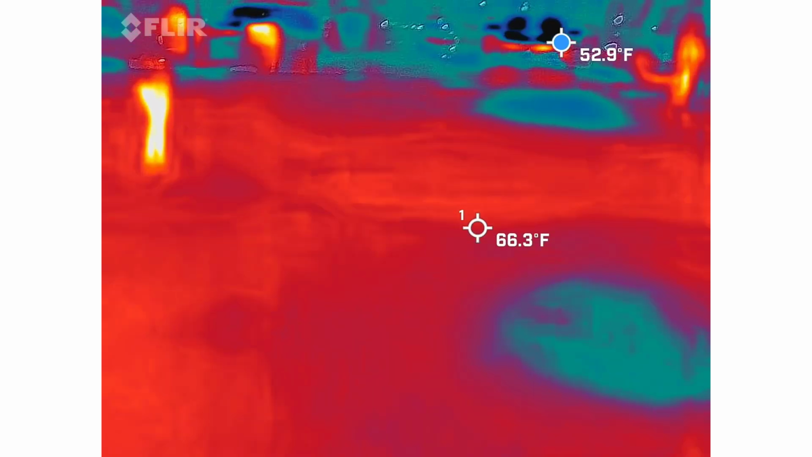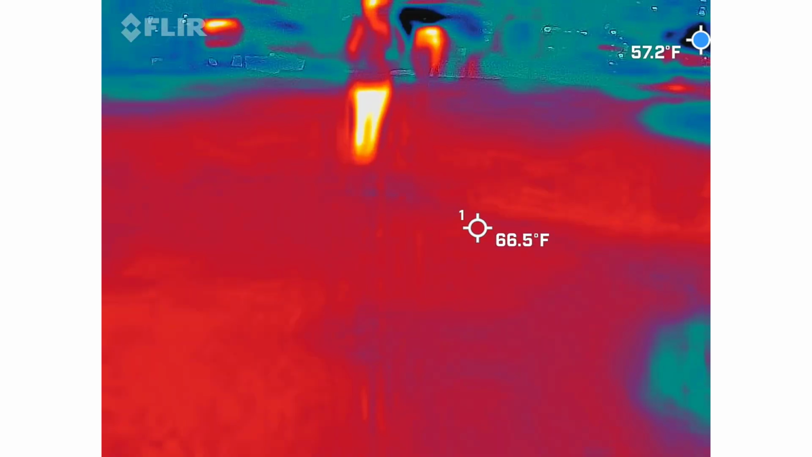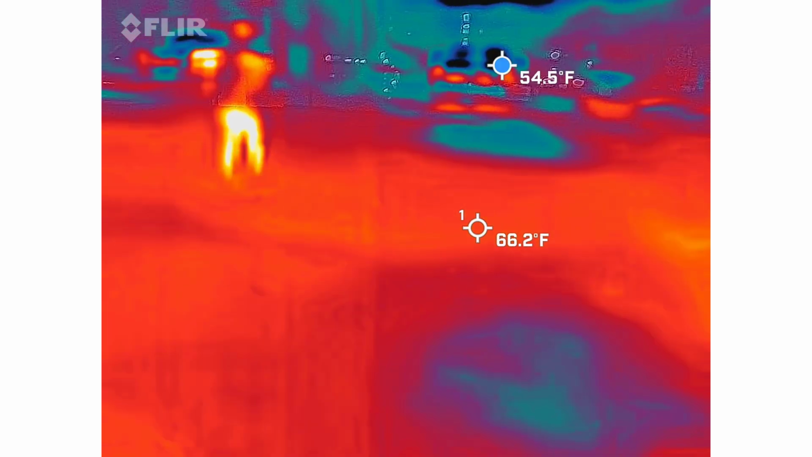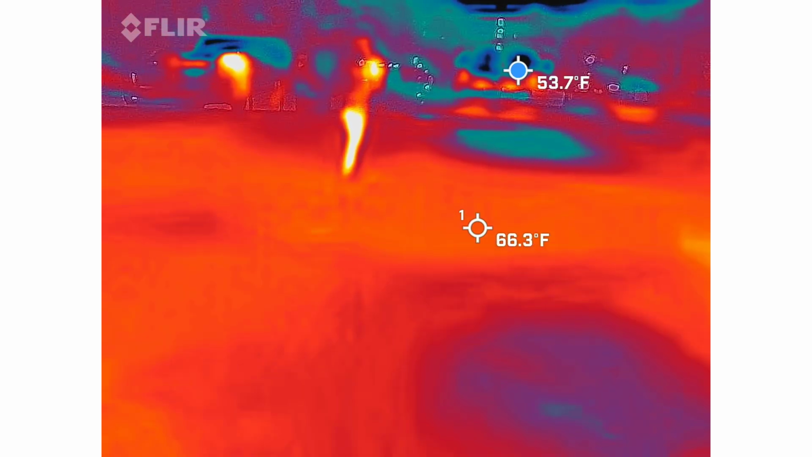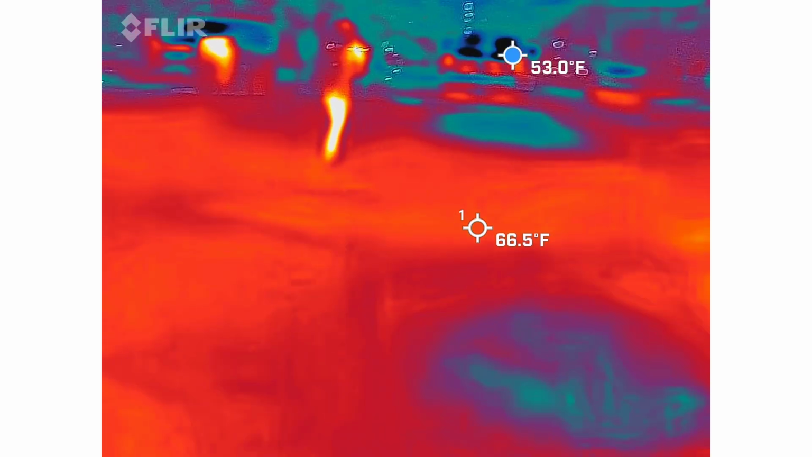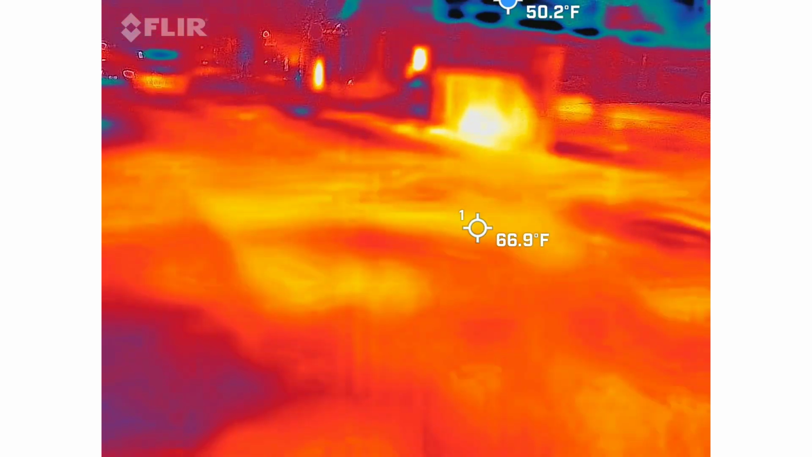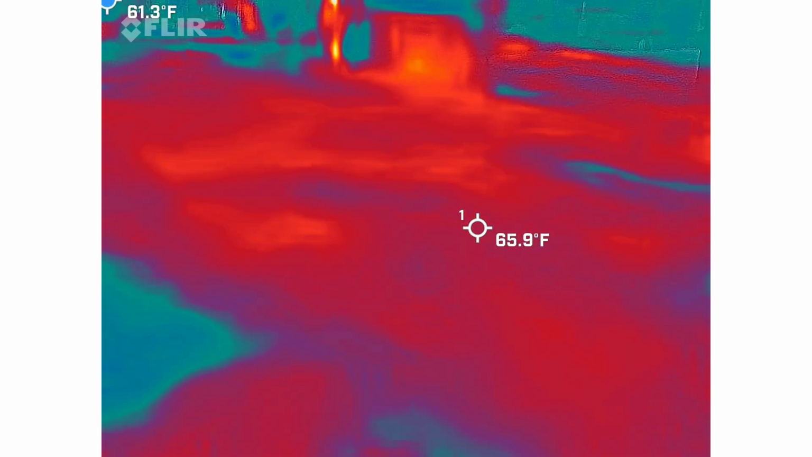It's very slow readings for this location. I'll explain these readings when we read them. Got anything else coming out of there?